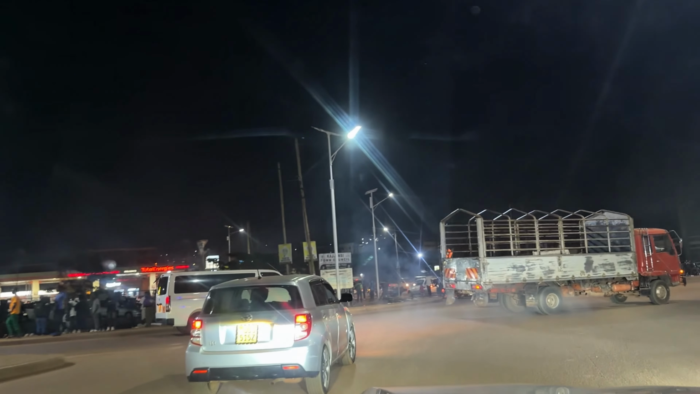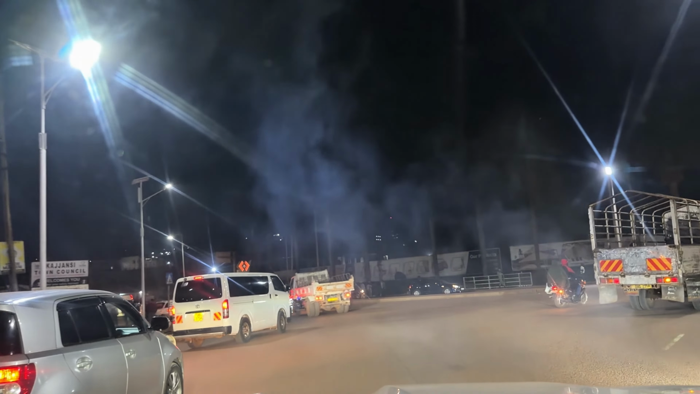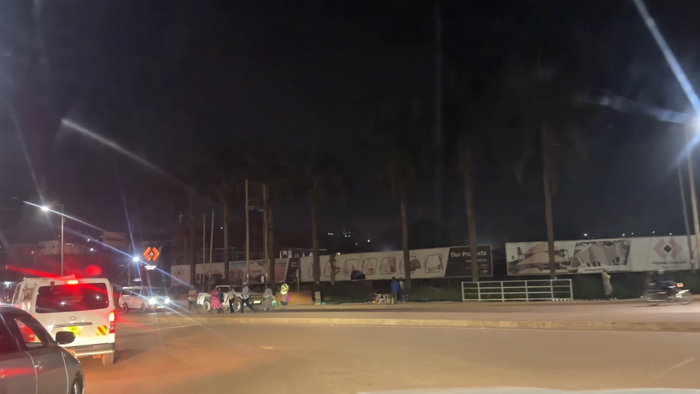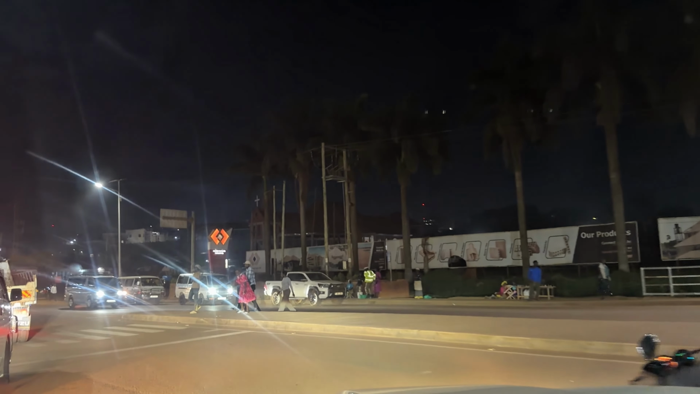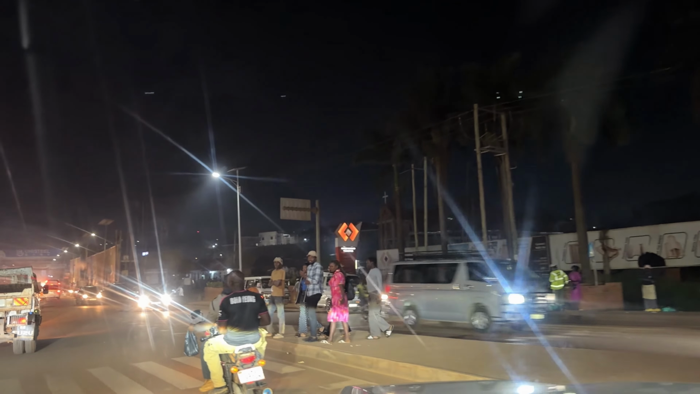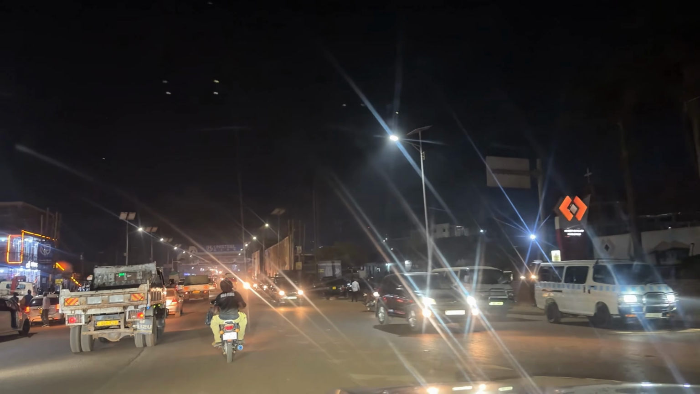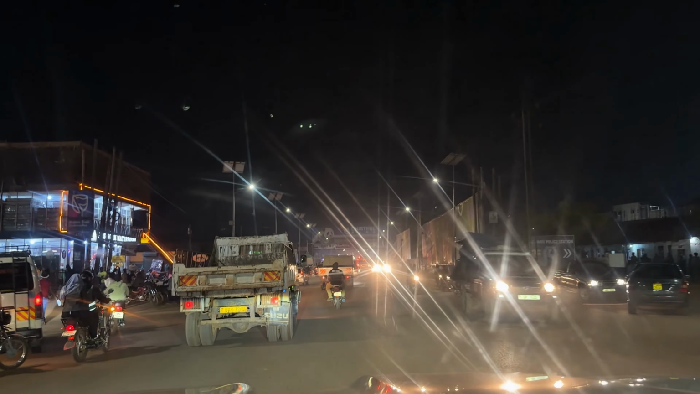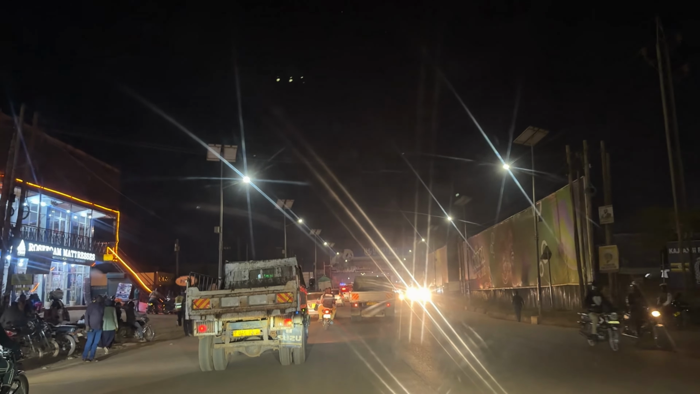Whether it's during day or night, the place is usually busy with taxis and boda working all night through. This road actually leads you to the airport, so it's working day and night. To the right side we have Kajjansi police station, and to the left we have rose foam mattresses.